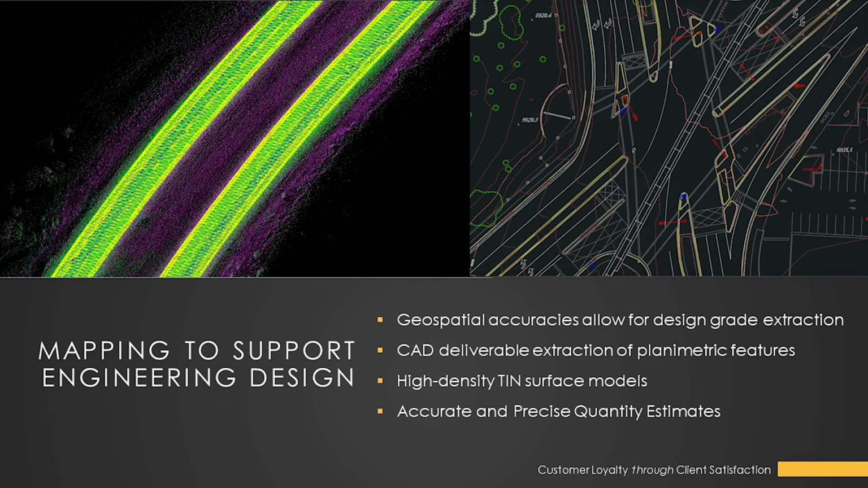I like to refer to them as high density TIN surface models.